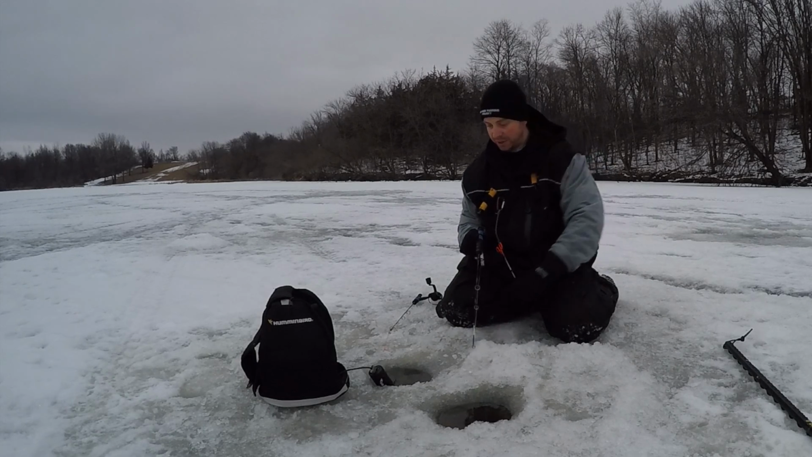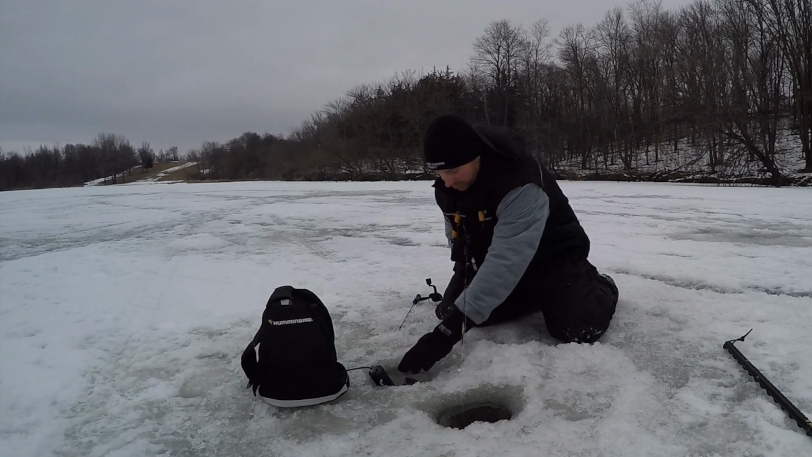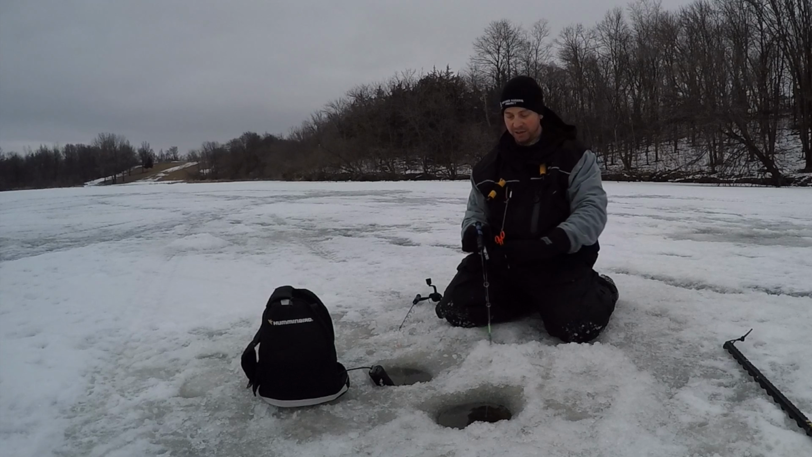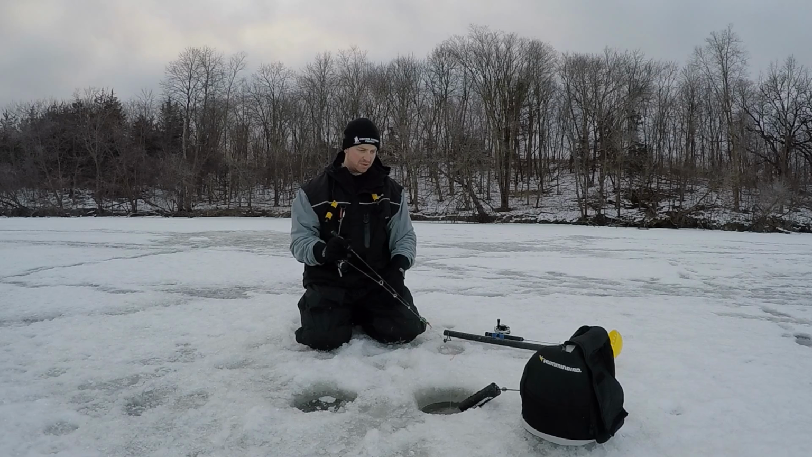I started out this morning because we got here before the sun was up and it was dark. So I started out with two tungstens and didn't have a lot of luck, had a couple lookers, but I've switched over to a rattle spoon in the hopes that maybe we can attract some fish over this way.